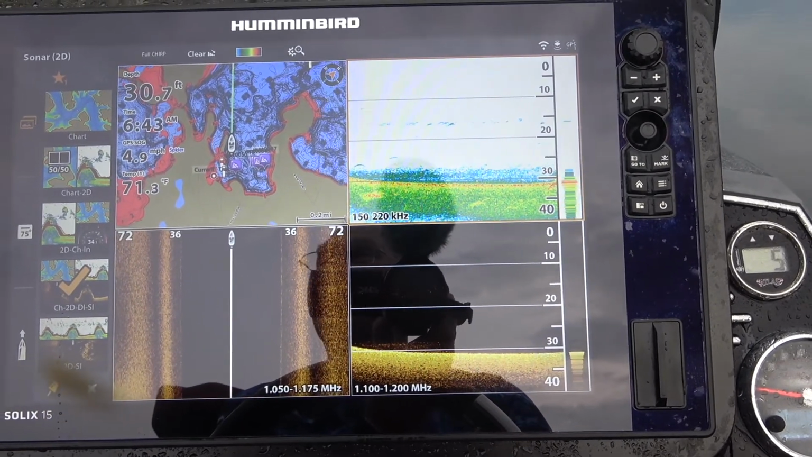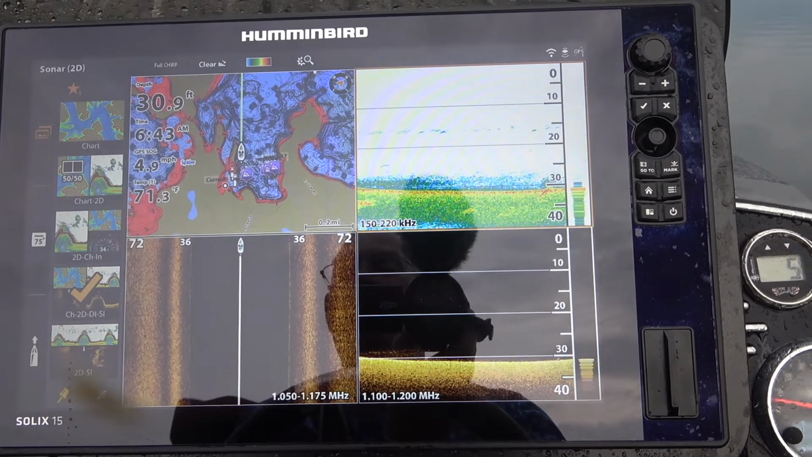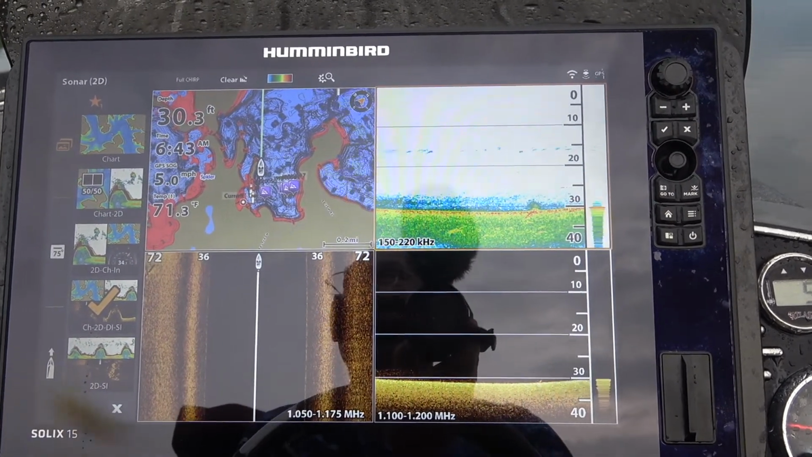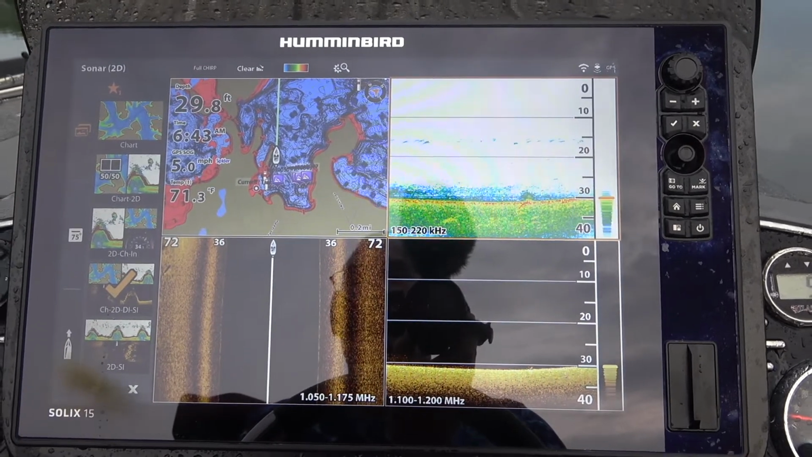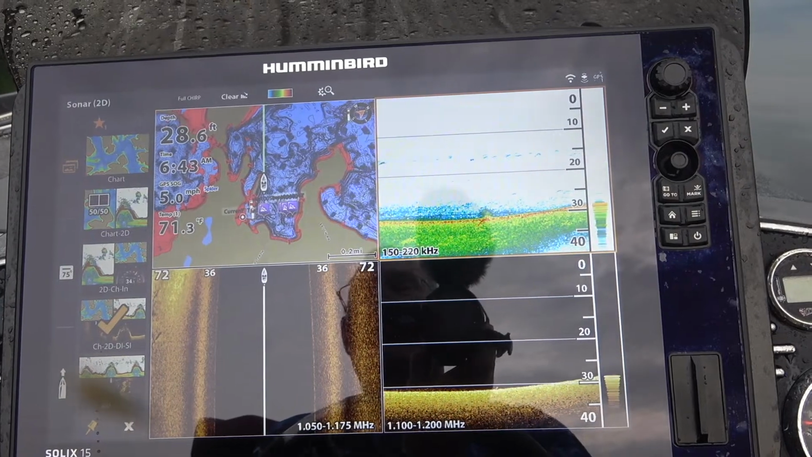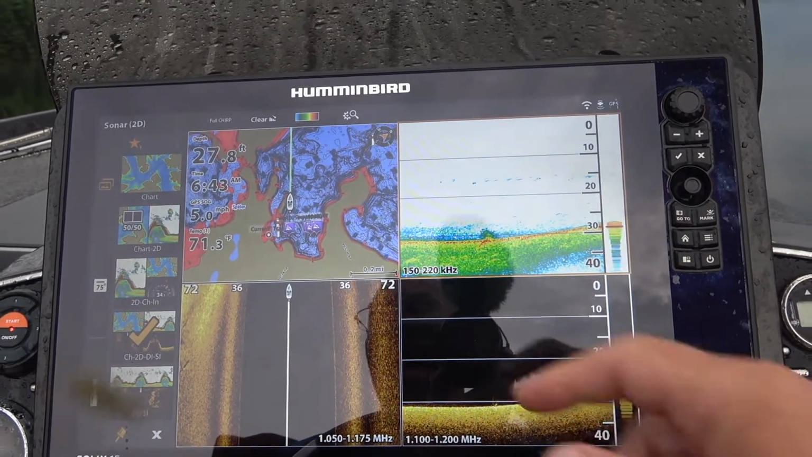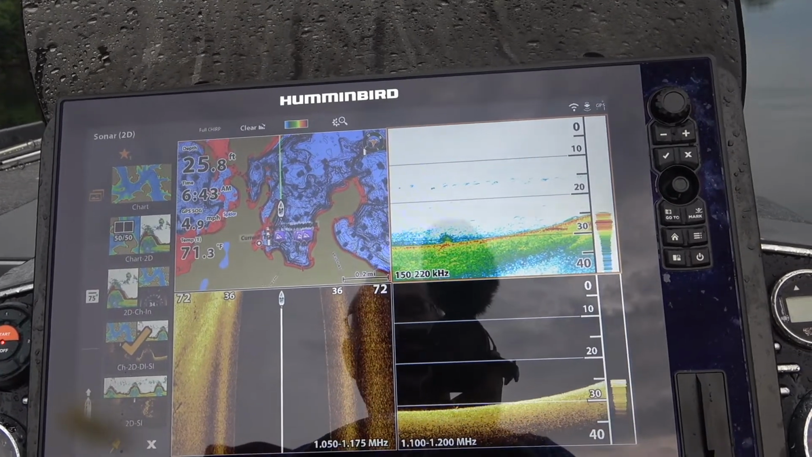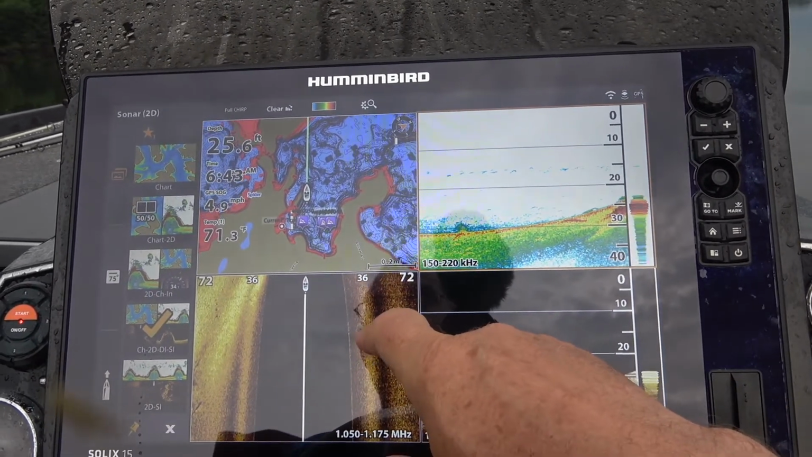And again, I'm going to teach you how to do this fast, and we're going to be moving the boat along at a pretty good clip, probably about 5 miles an hour, as we scan for structure and scan for bait fish and scan for weeds. So again, for those of you that aren't familiar, the whiter this is, that means that that's a hard return, so that's going to be rock. If it's washed out like this, that's muck.